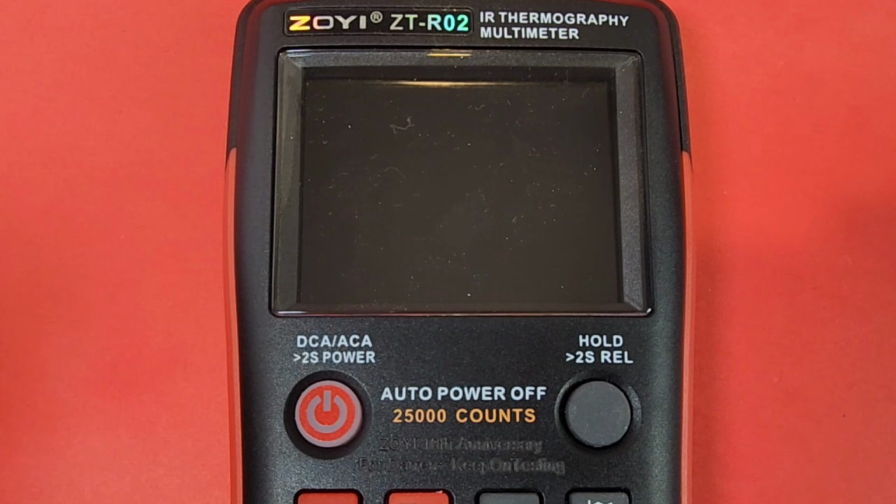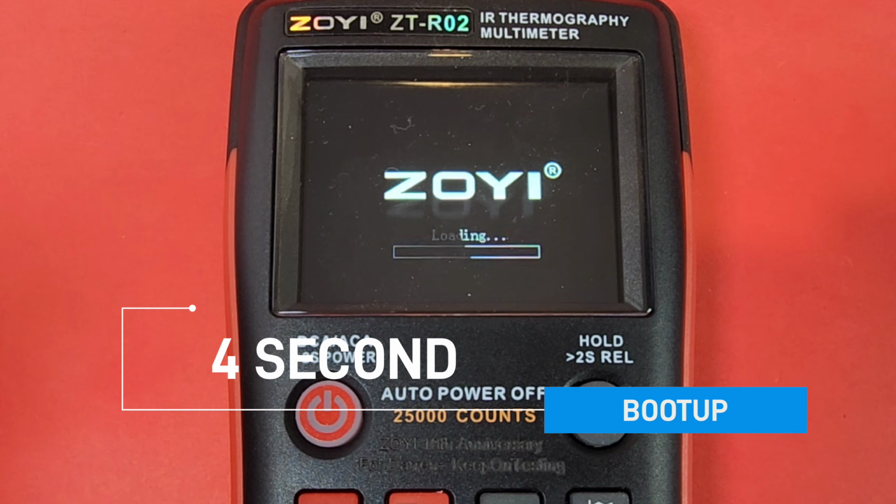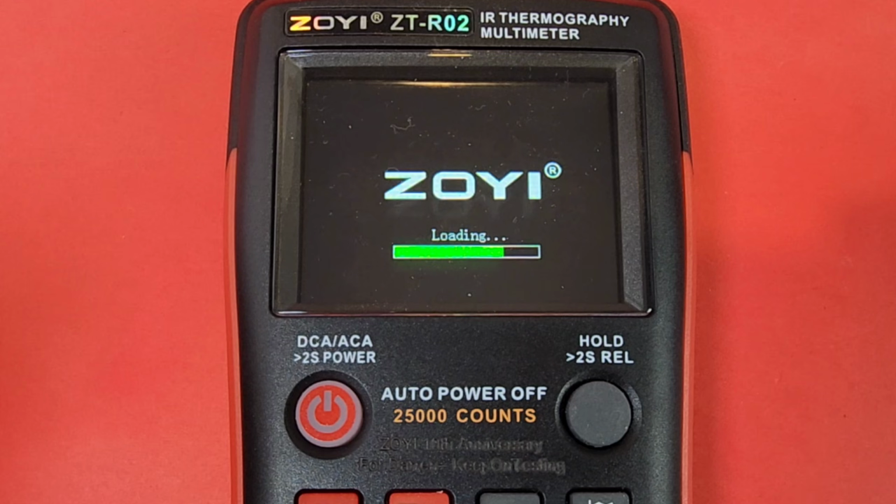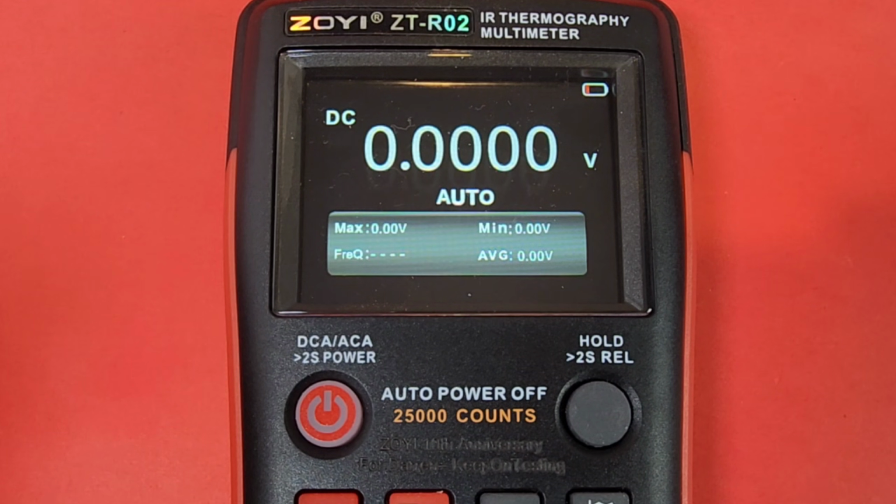Okay, boot up time on the little ZOYI is about 4 to 5 seconds. Hold down, get the loading screen. You can hear that relay kick in and bada boom, bada bing. Nice thing with the ZOYI is that it does remember your last settings. So if you're in multimeter mode, next time you turn it on, it'll be multimeter mode. Same thing if it's in infrared, IR camera mode rather, it will turn back on in thermal camera mode. So that's a nice setting to have.